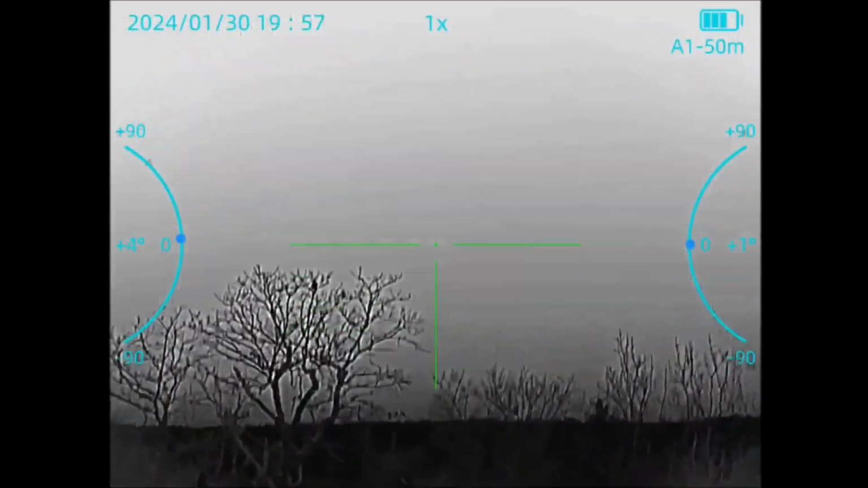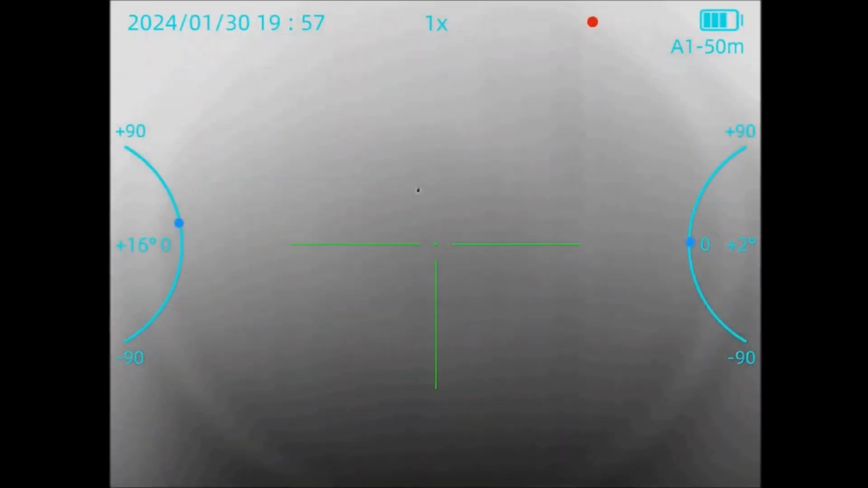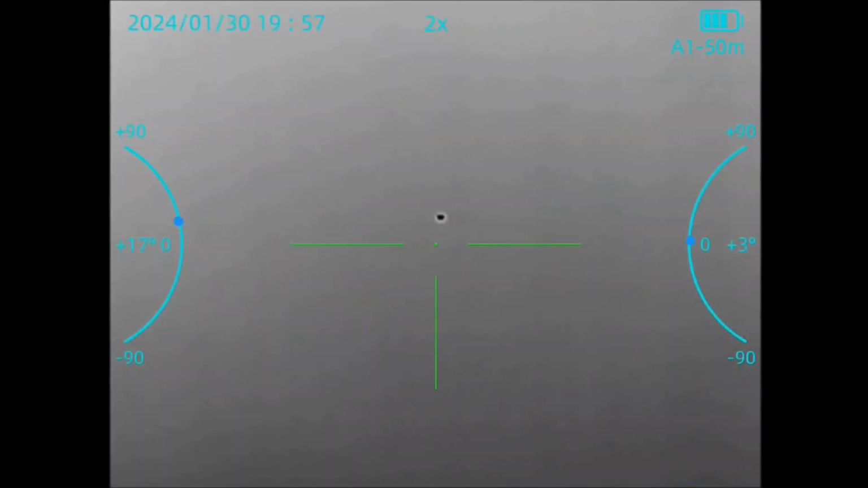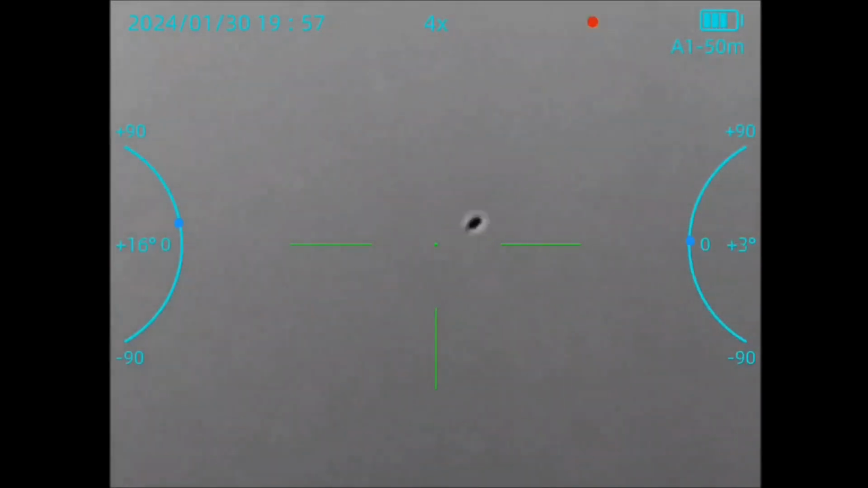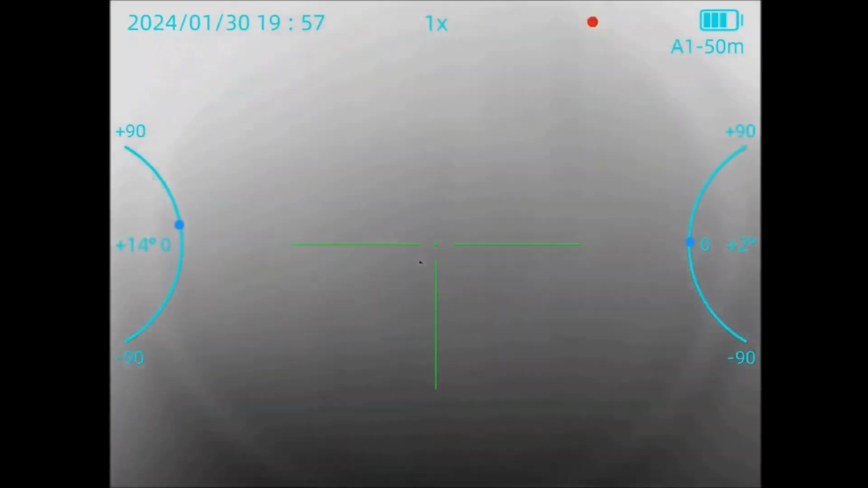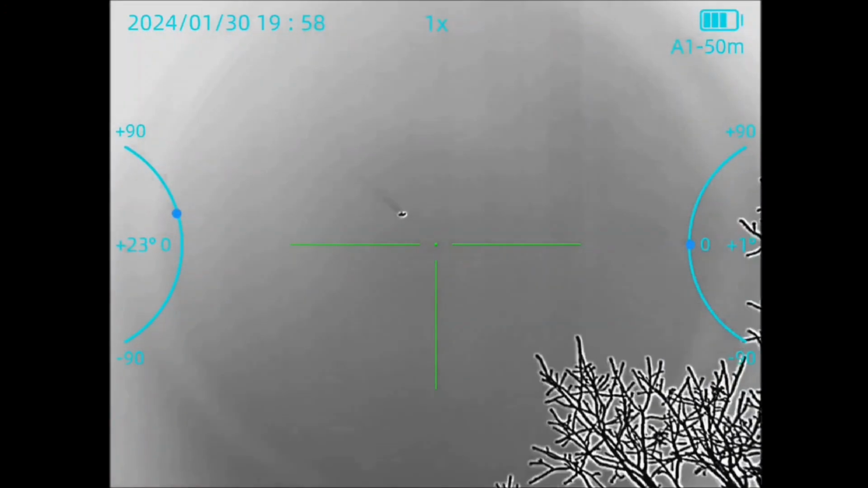All right, guys. So let's start this one off with one of those glowing orbs or spheres or whatever it is. You can see it right there just above the reticle. And in the same clip, I'm going to also show you an airplane so you can see the difference. This one actually looked to me in the thermal like two orbs flying next to each other. This is, of course, not the best clip that I'm highlighting this video on. So this is just an example of one of these glowing lights. I'll get to the two best ones in a second.